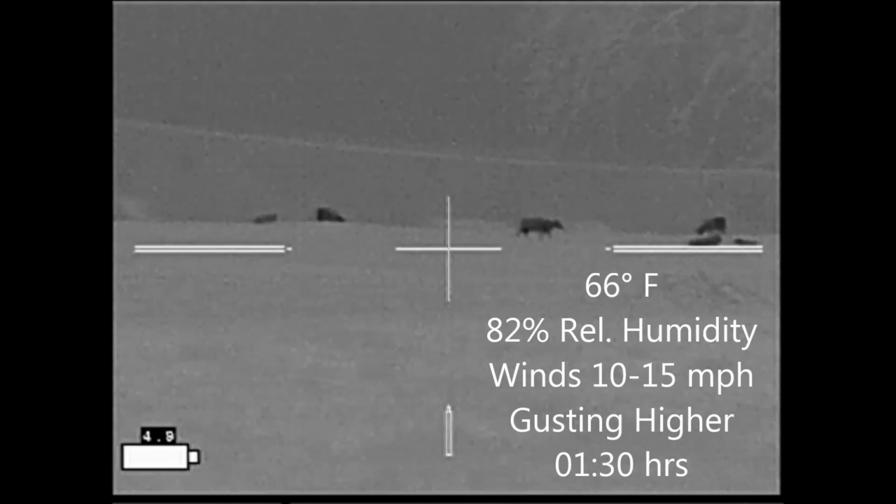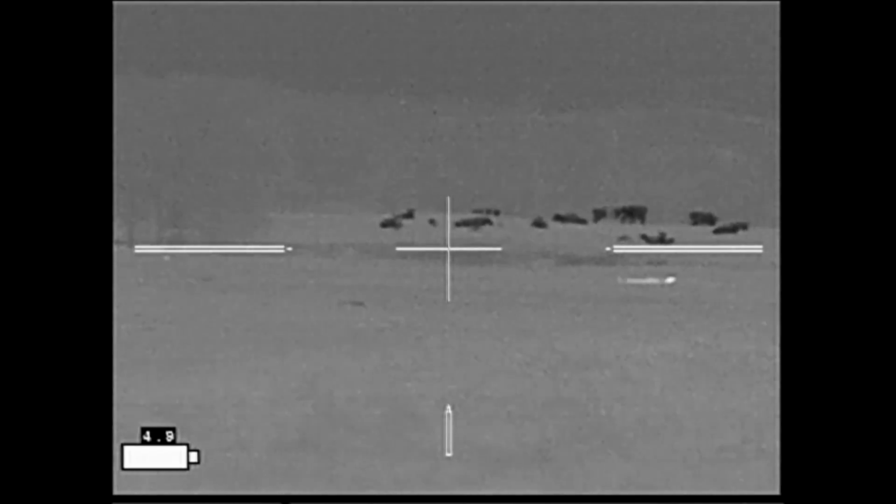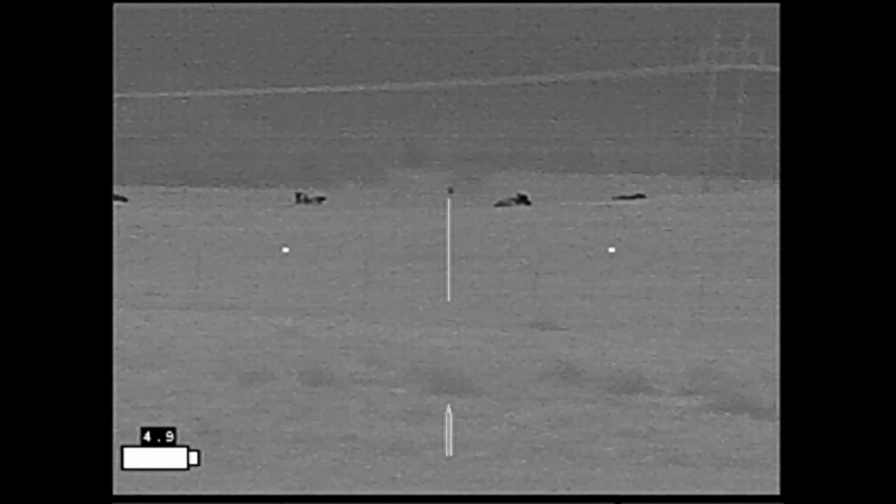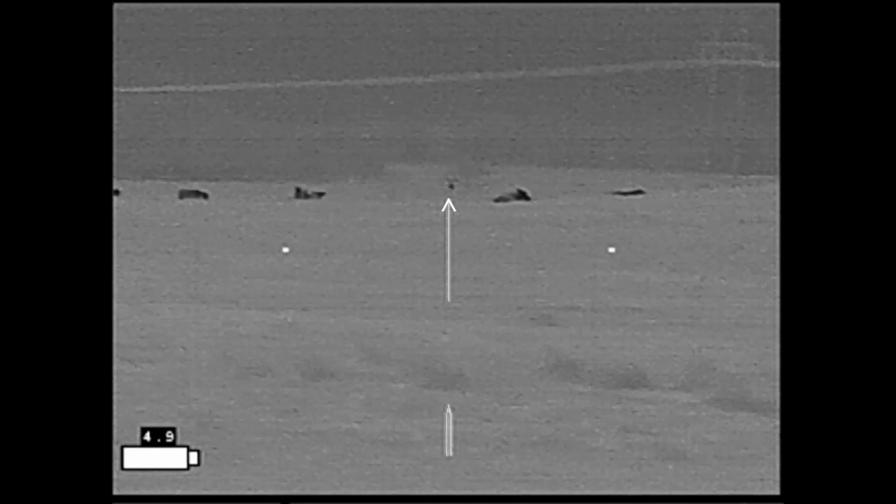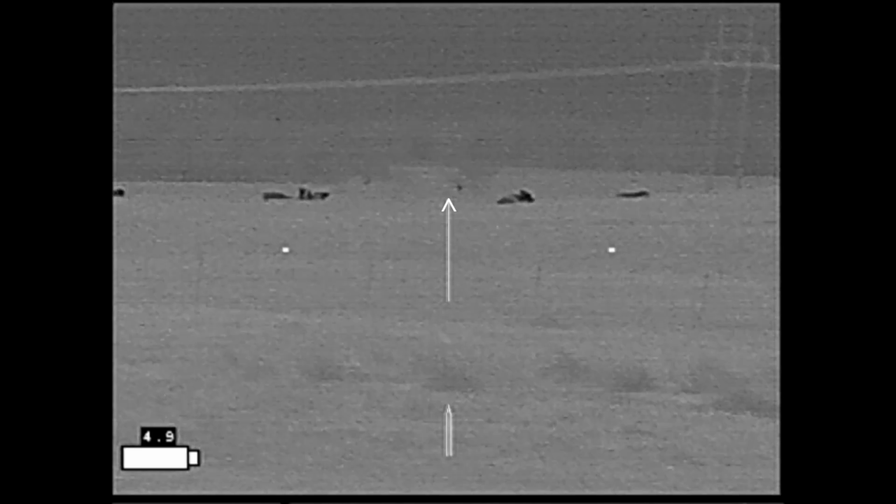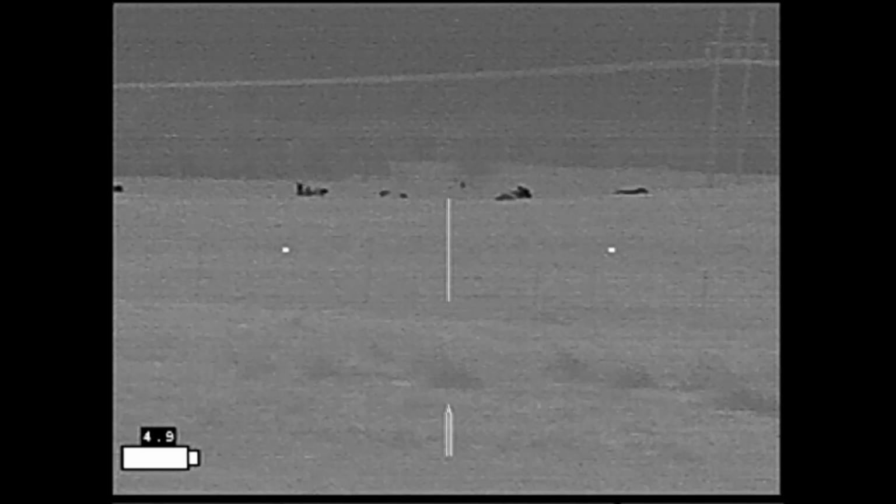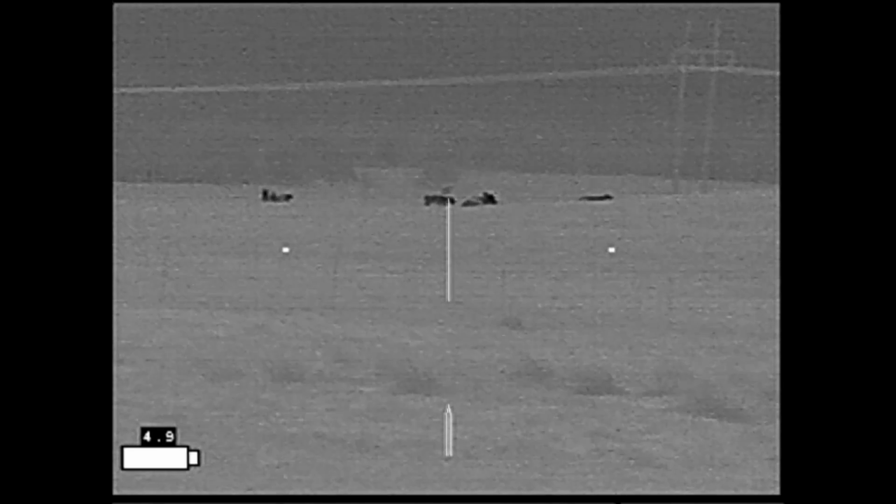I finished up at TBR, then headed up to St. Joe, Texas to see if I could make good on my promise to go after a boar that had growled at me last week. So here I am scanning the far north pasture where there are cattle. I've been scanning for quite a while when I noticed this dot right about here had appeared in the background. Now most of the cattle are bedded down, a few of them are walking around, but there was nothing in the background earlier, and now there's a dot there, and it's moving. So I'm keeping an eye on it, trying to determine what it is.